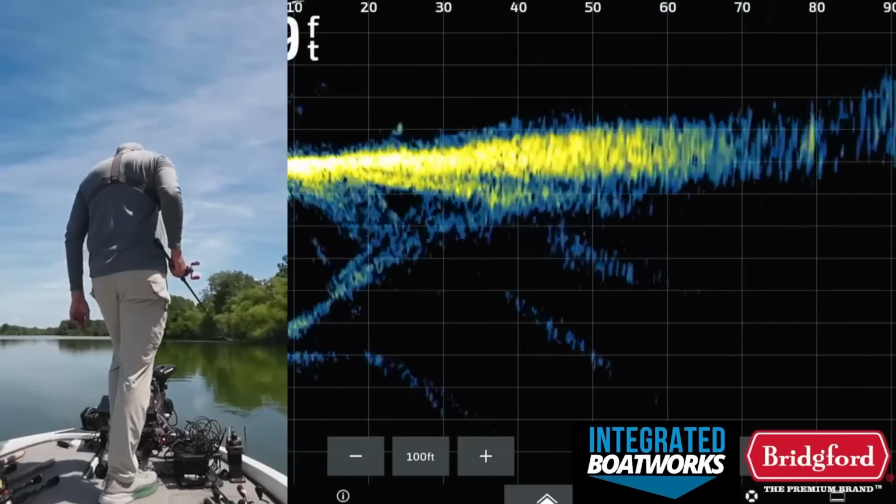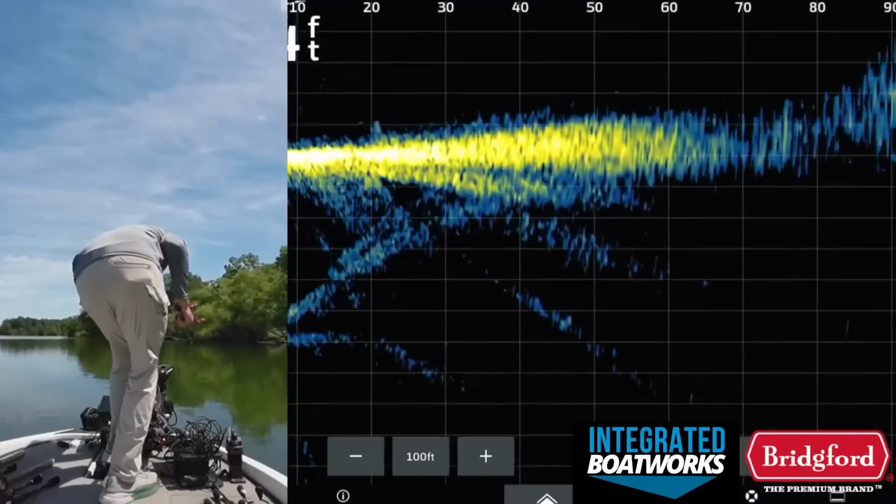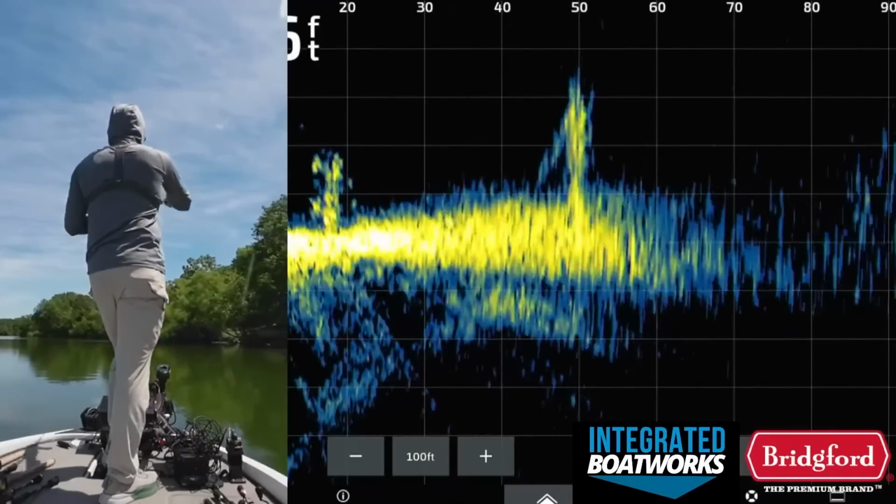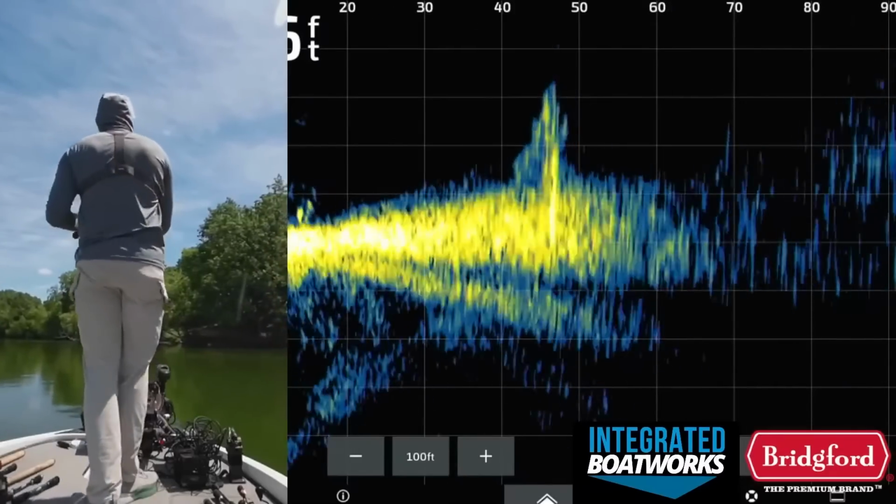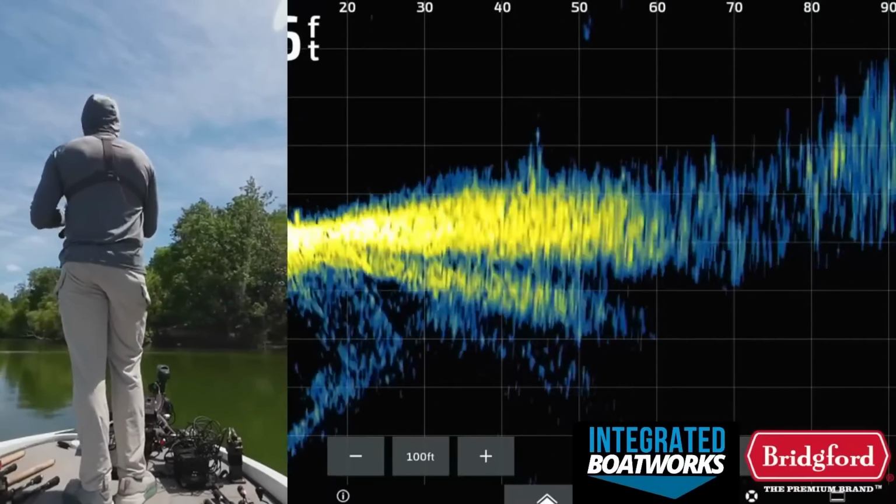It's made slightly easier. Probably can make this depth range. I don't know why I have it set so wide. There we go. It's made a lot easier with the Livescope. I'm not gonna be over here like, oh, the Livescope doesn't help. Like, the fact that I can literally just cast and know exactly where that brush pile is in front of me helps a ton.